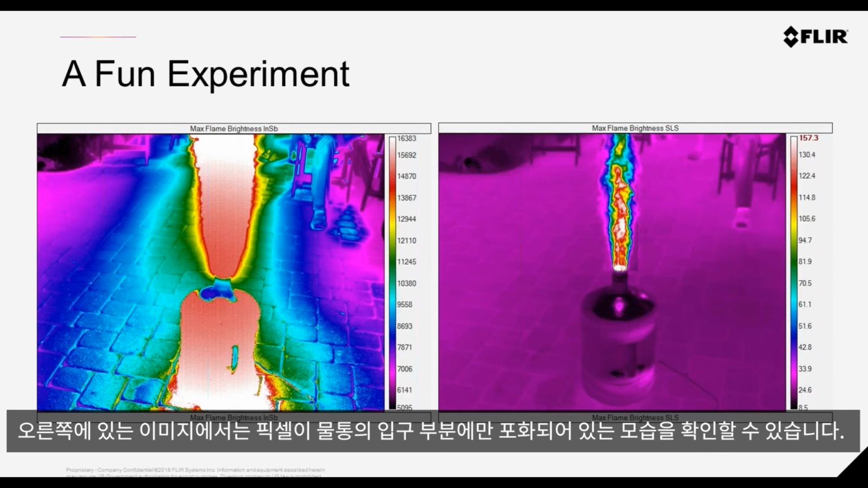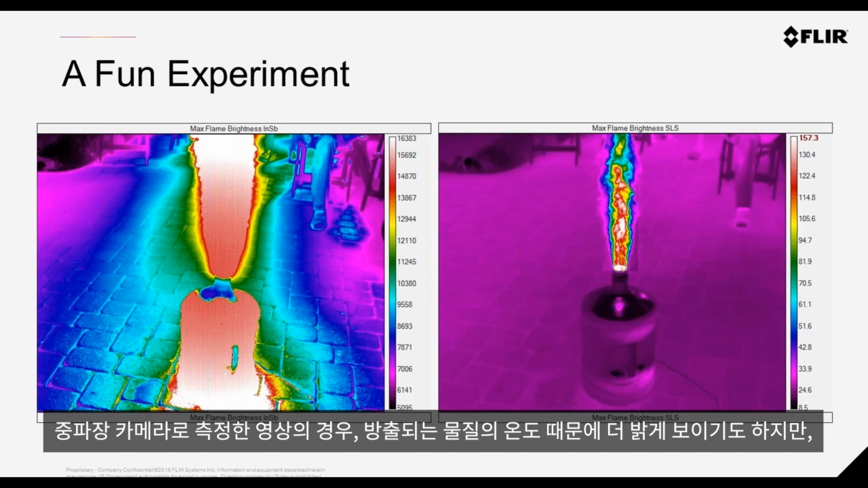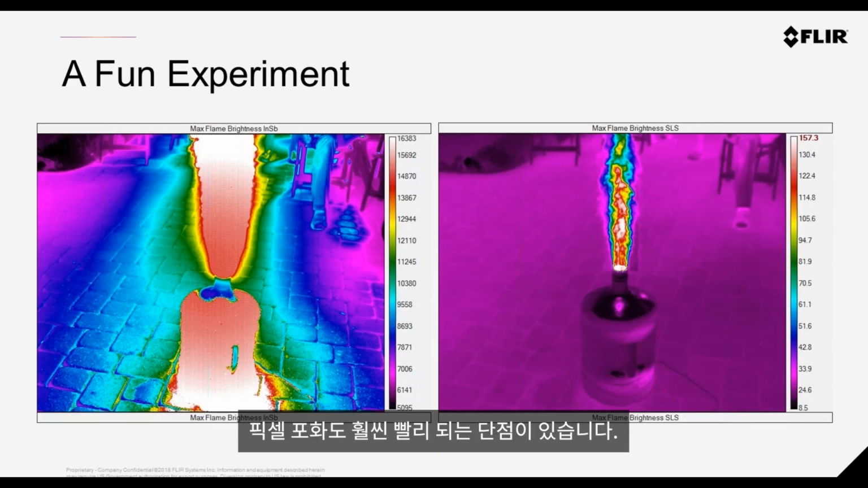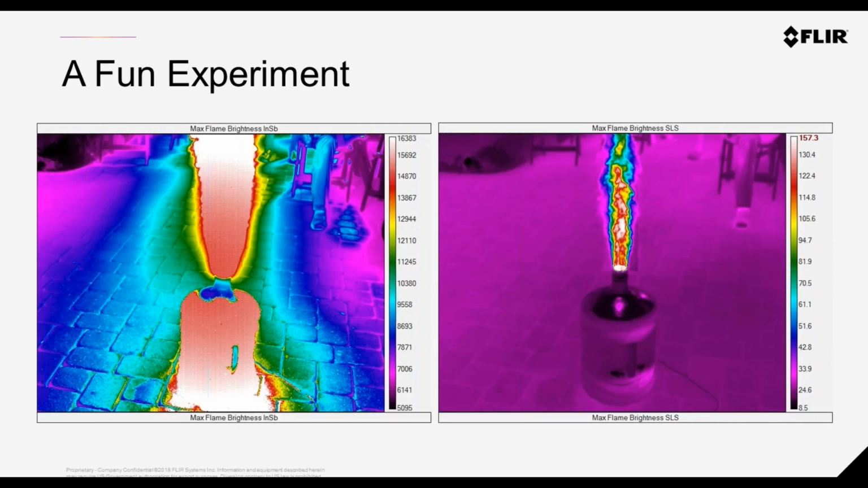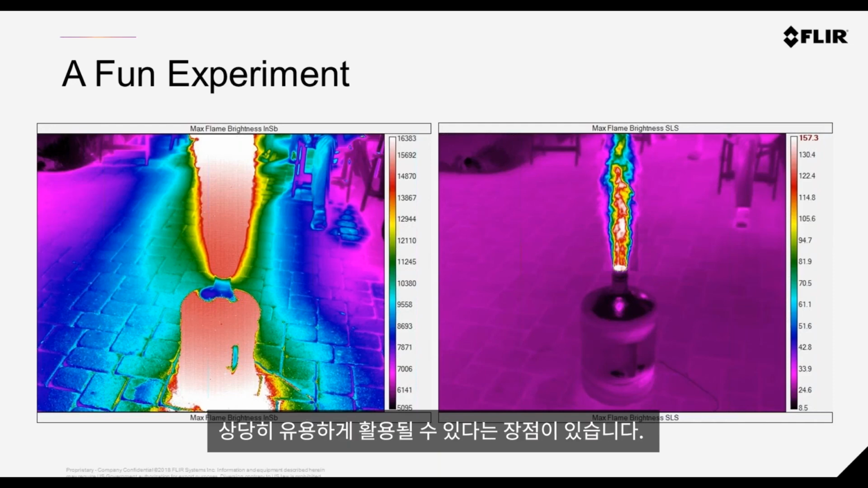But you see on the right hand side, there's only a very small level of saturation at the peak of the bottle. So it's brighter in the midwave because of this emission, and it saturates much sooner. And you can see there that this ability to have a wide temperature dynamic range is very useful.